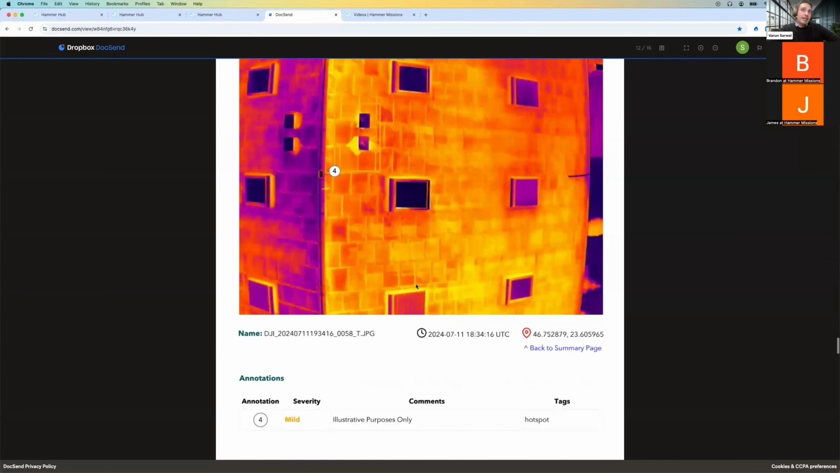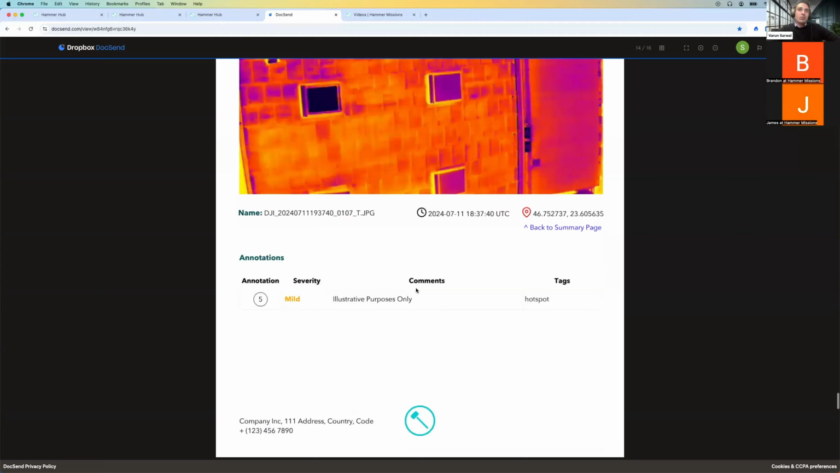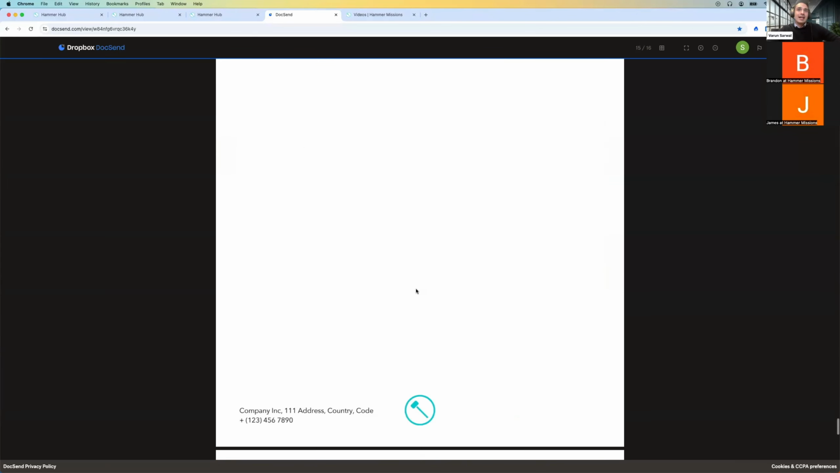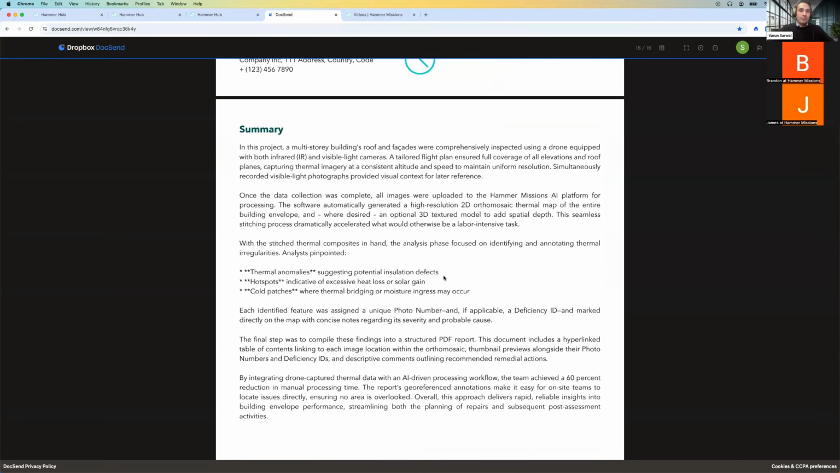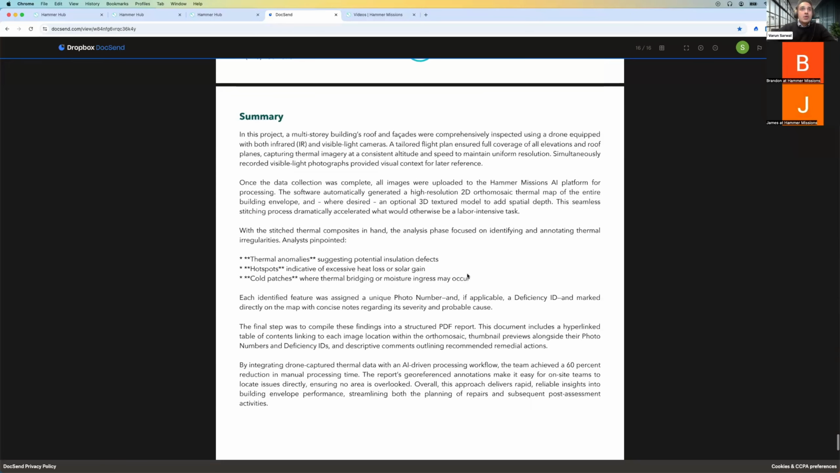And you can also create a visual report to complement the thermal reports. That's always recommended, because it allows anyone reading the report to understand the actual reasons or causes behind the anomalies that have been picked up. So that's a very quick overview of the typical data analysis workflow.